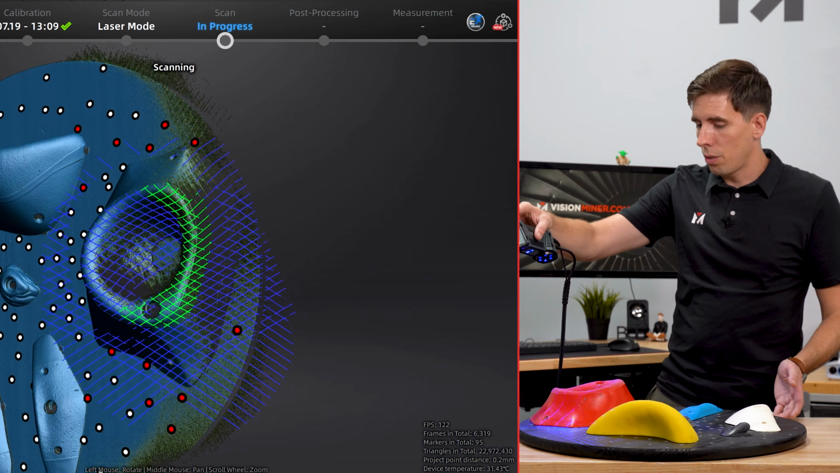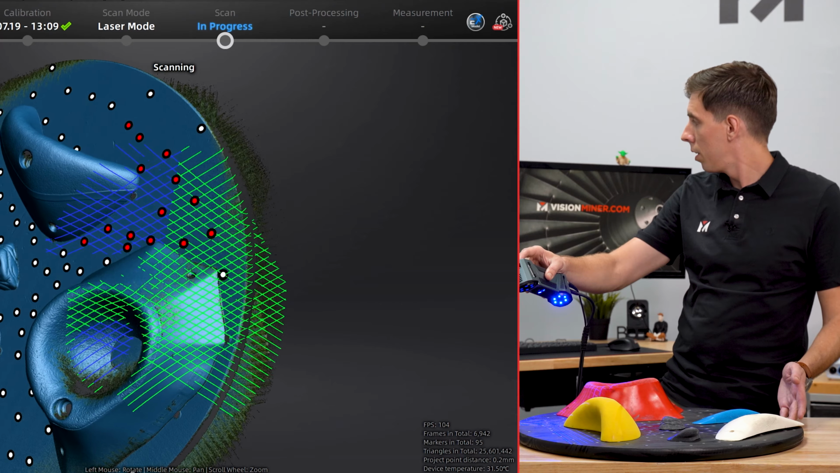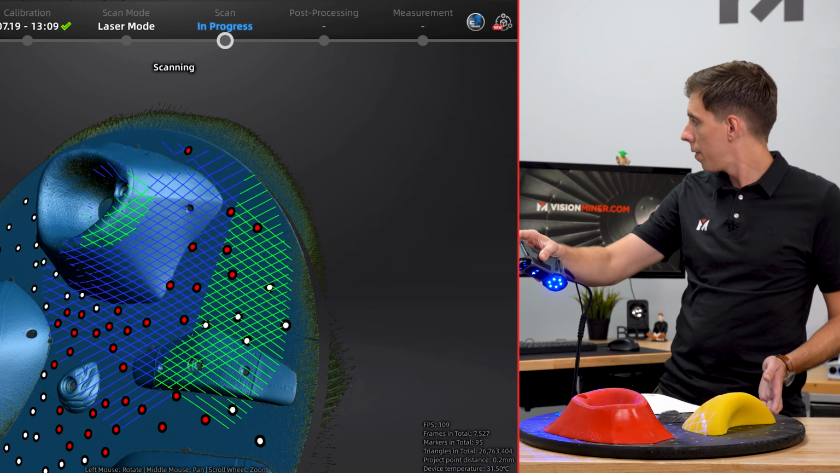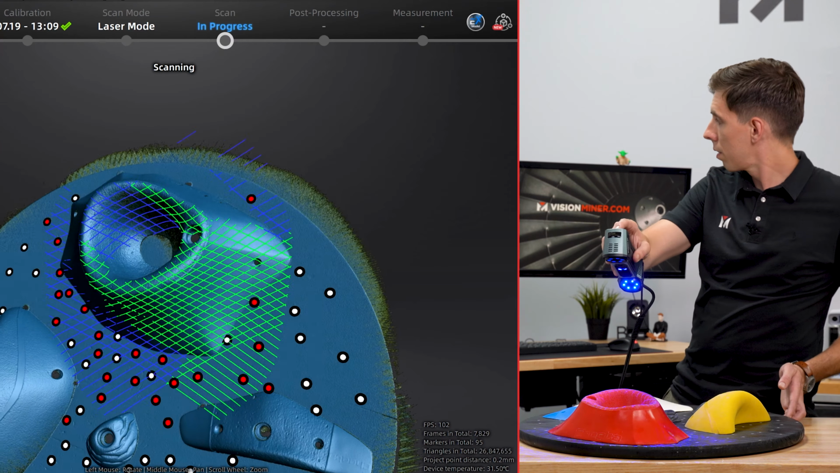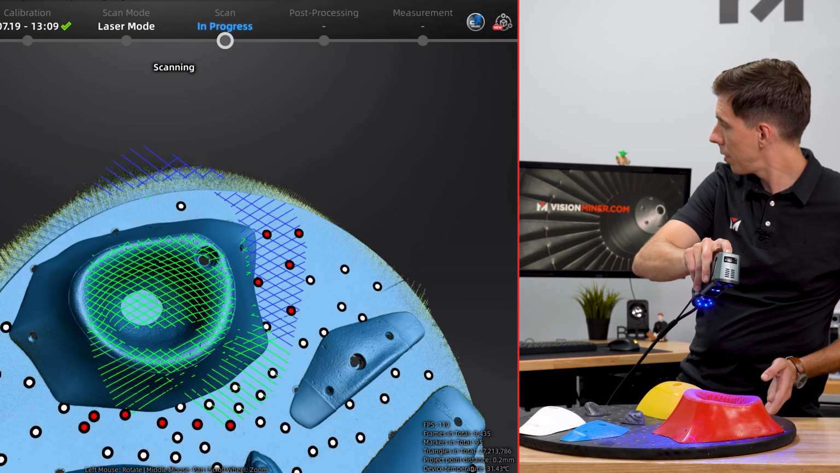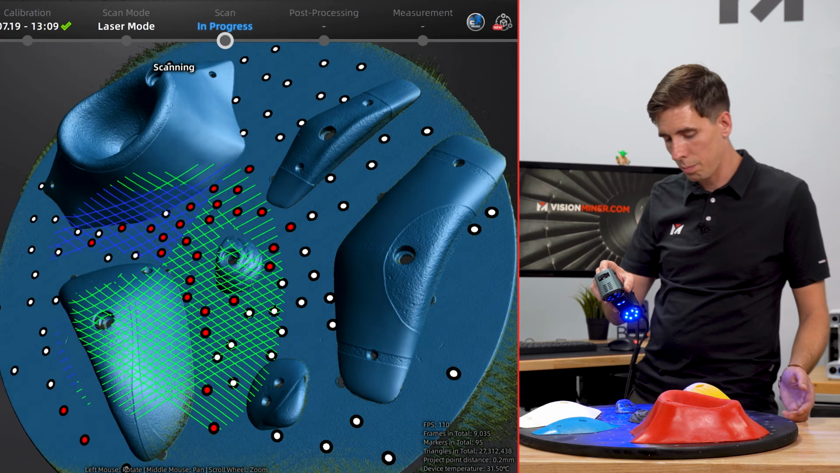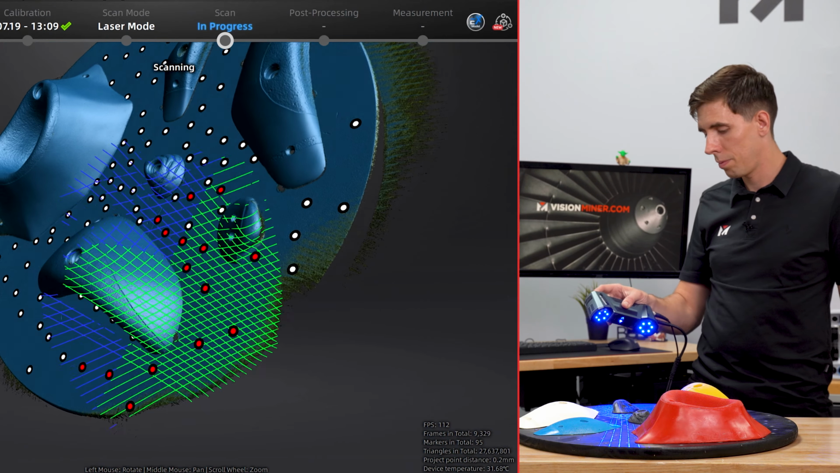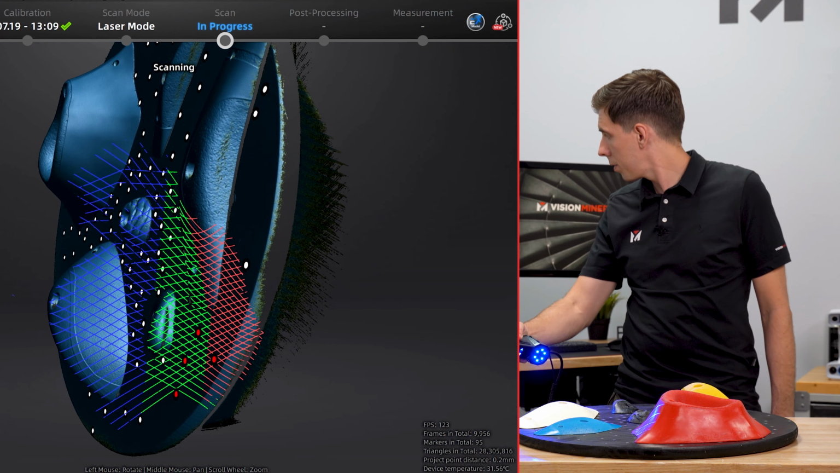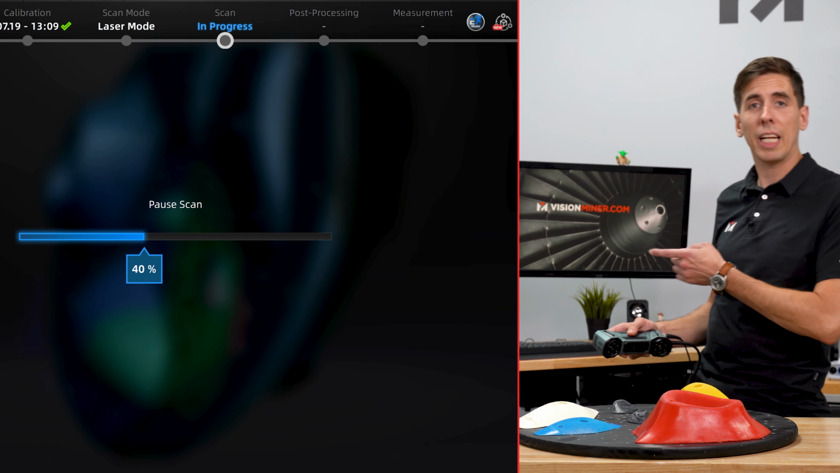So go ahead and go around here. Let me get a little more data on this puppy. Okay, and maybe a little bit on the inside here. Wonderful. All right, let's go ahead and pause and go examine our data.